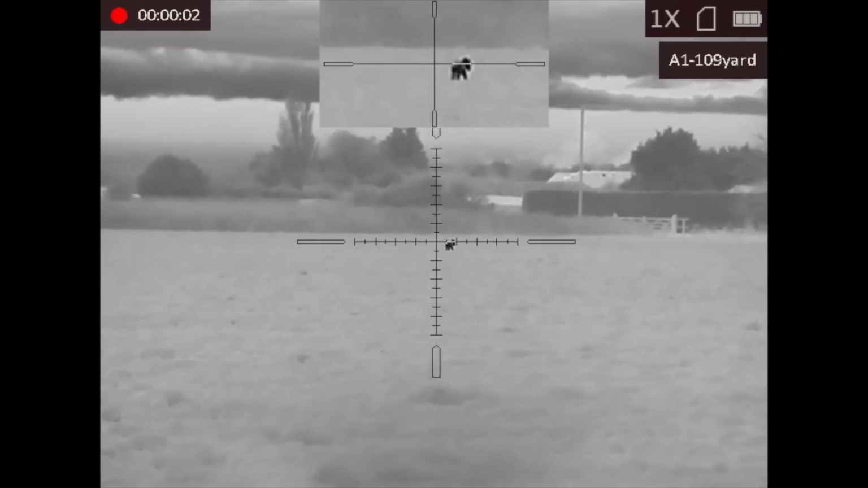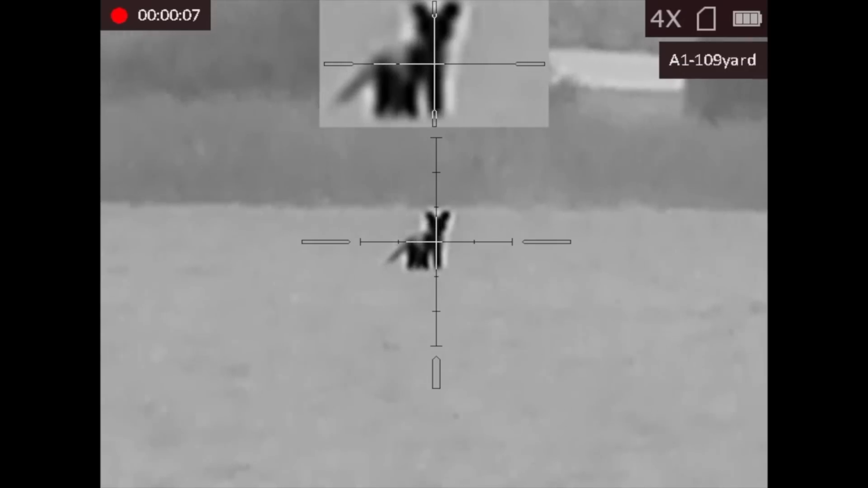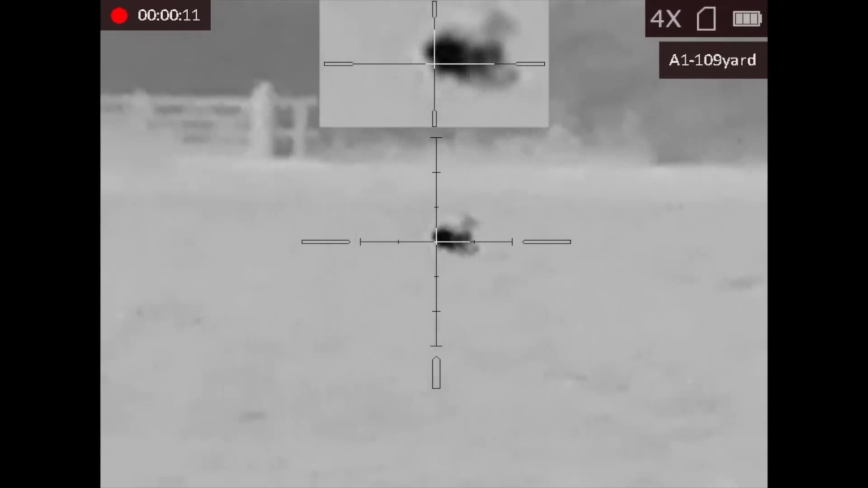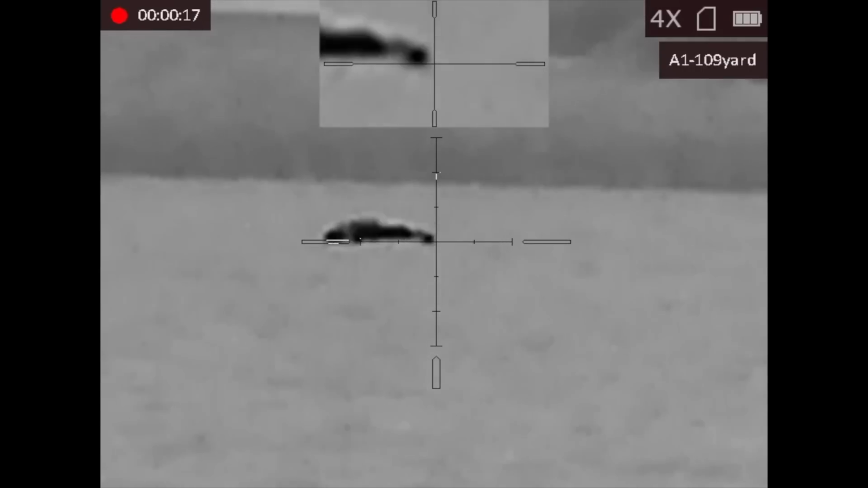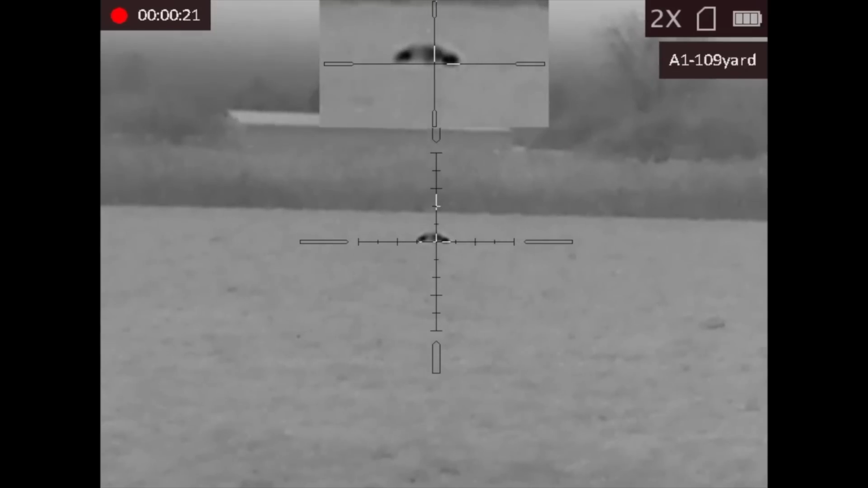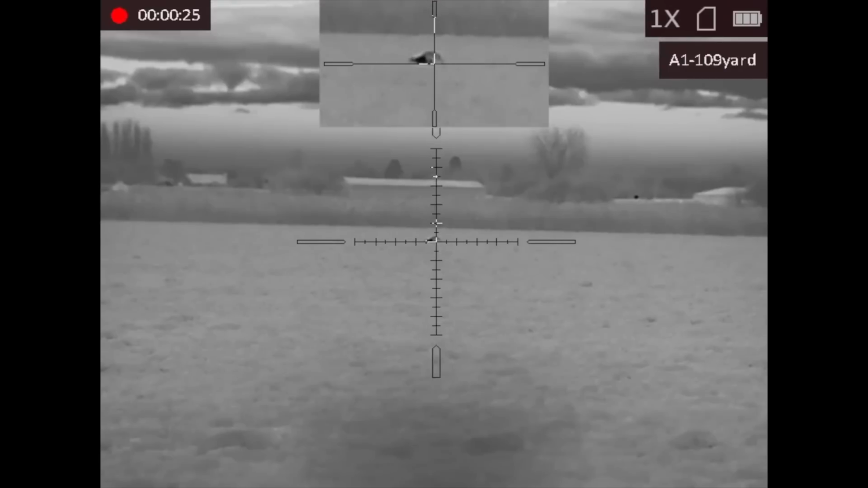Rick's actually filming using the Gryphon spotter, giving me some direction, because no sooner had I taken that first fox, another one came out to the call. Although this one did a bit of a dash, it did have a sizable hole in the chest cavity, but nevertheless it made it a few yards before dropping down. And lo and behold, Rick whispers to me a couple of minutes later that there is a third fox coming in.